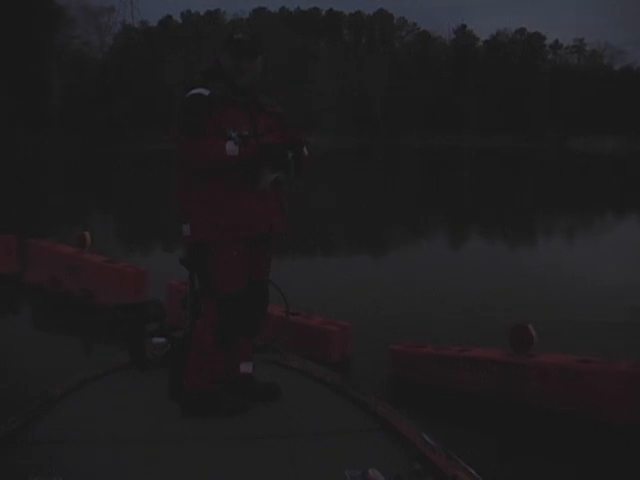Another little guy, but still fun to catch on topwater in January. You know, it's like this middle of January, get to catch a little guy on topwater.